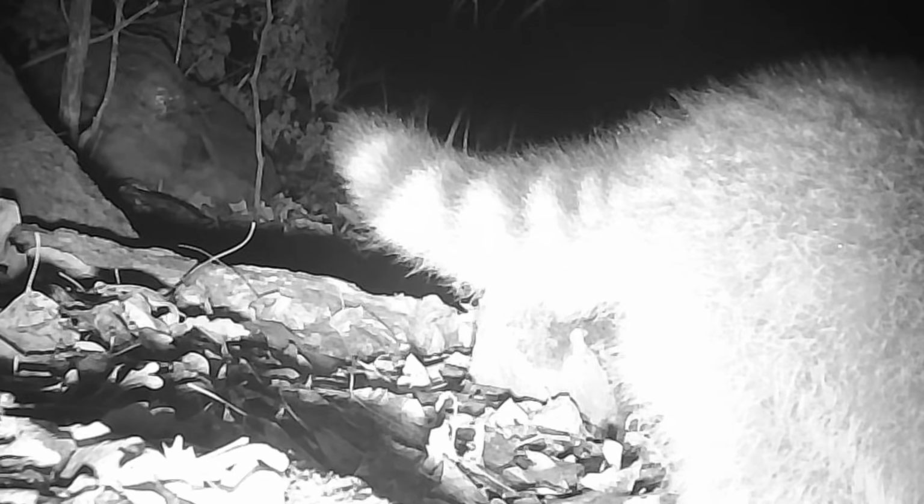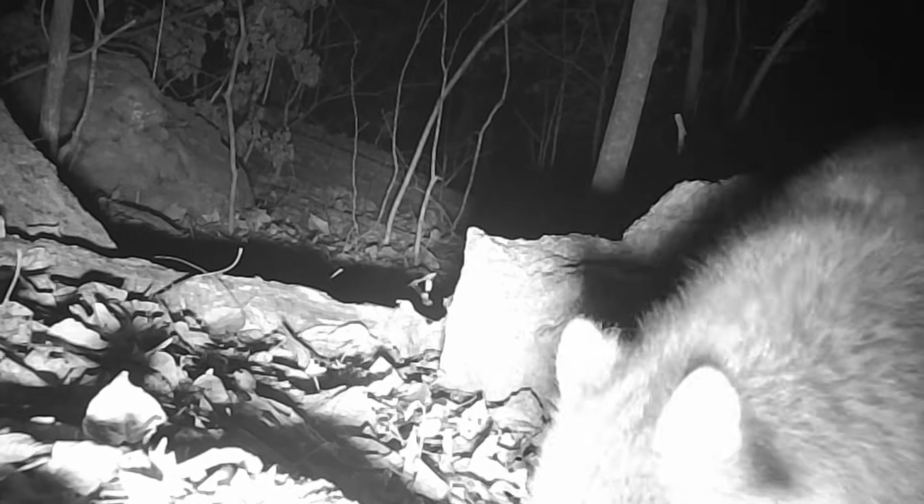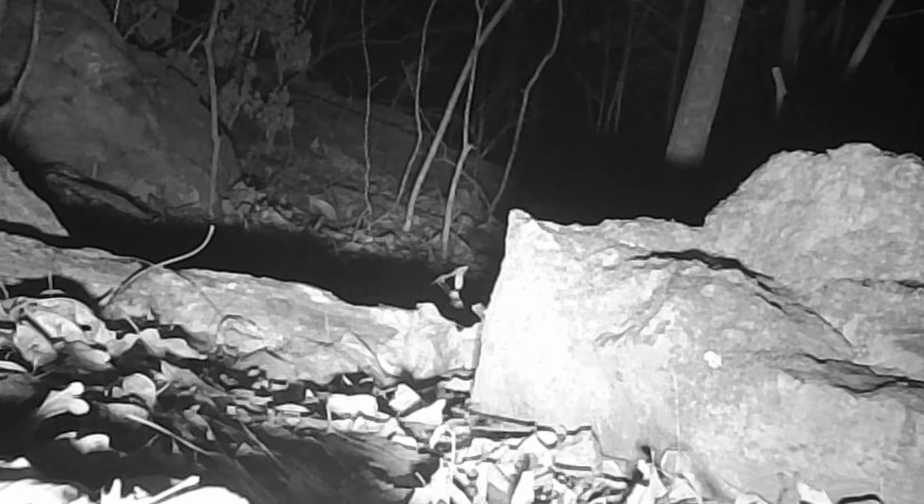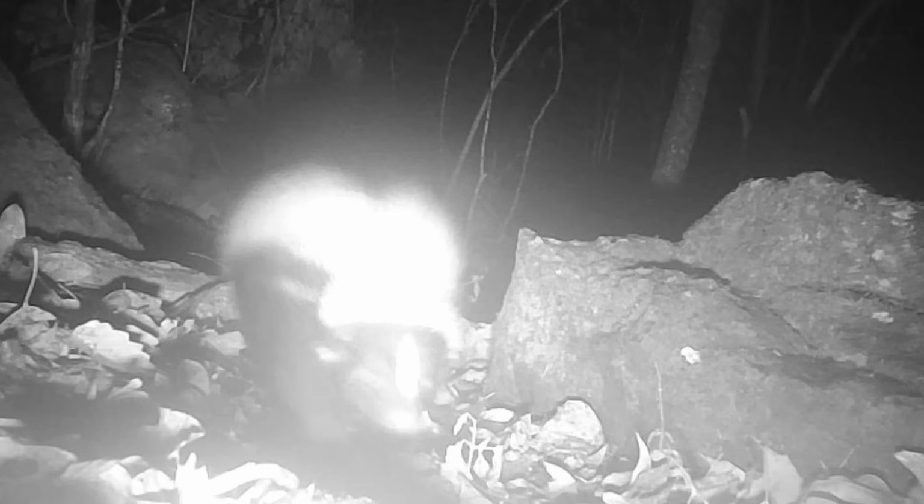Possums don't seem to like this cold weather. But the coons don't care. They got their winter fat on and they're moving around. And like to say hi. But here at the log, look at the skunks coming through.